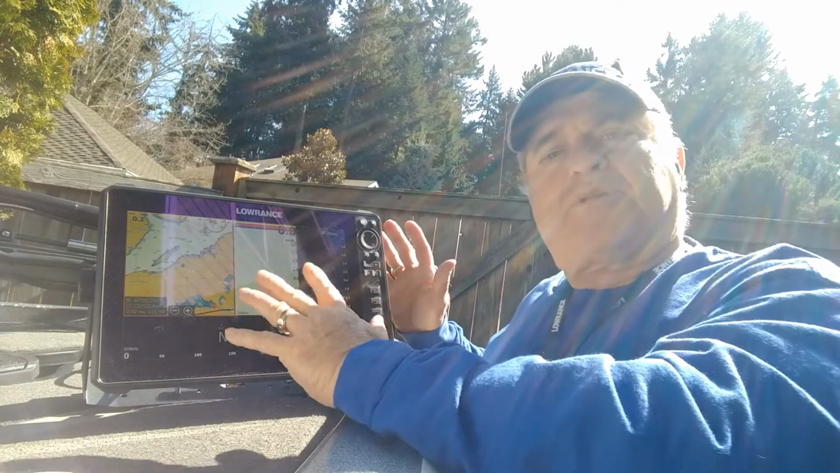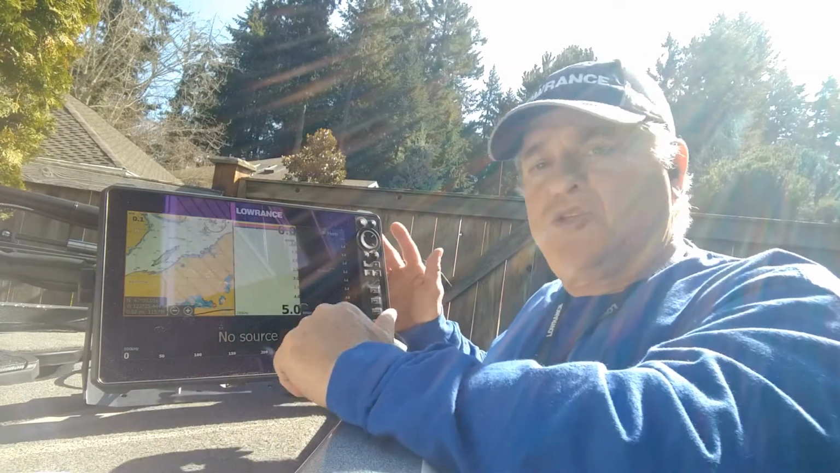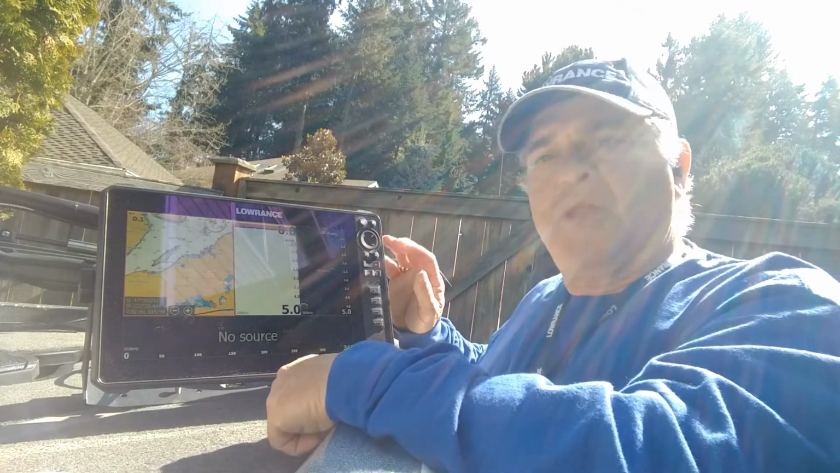Well, maybe not the simplest, but that's the way that'll work on all of the HDS series, even the Gen 2s, 3s, and so forth. Carbons, that works on all of them.